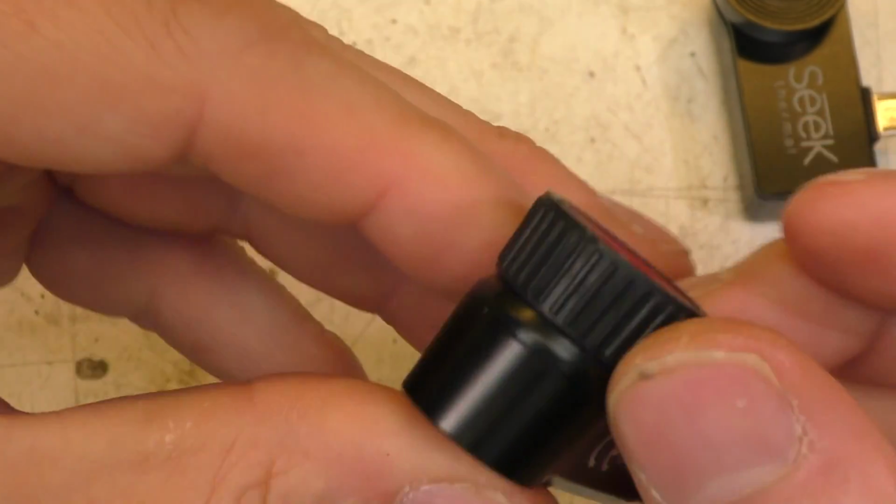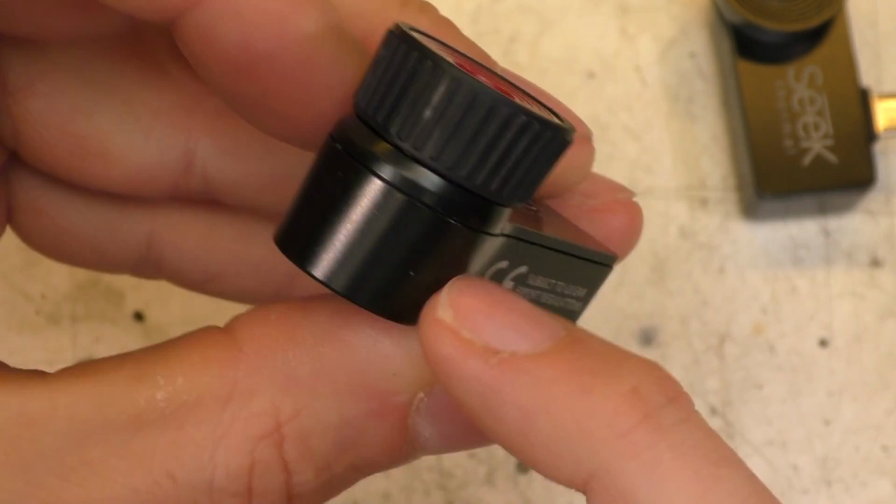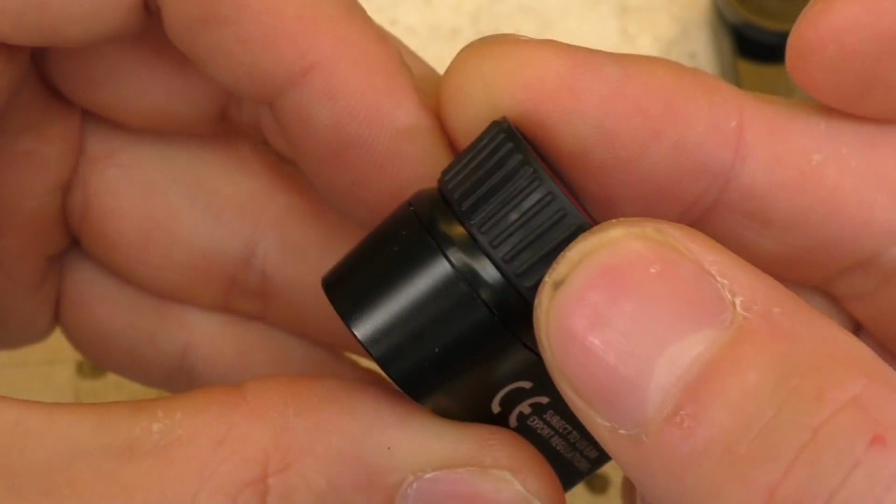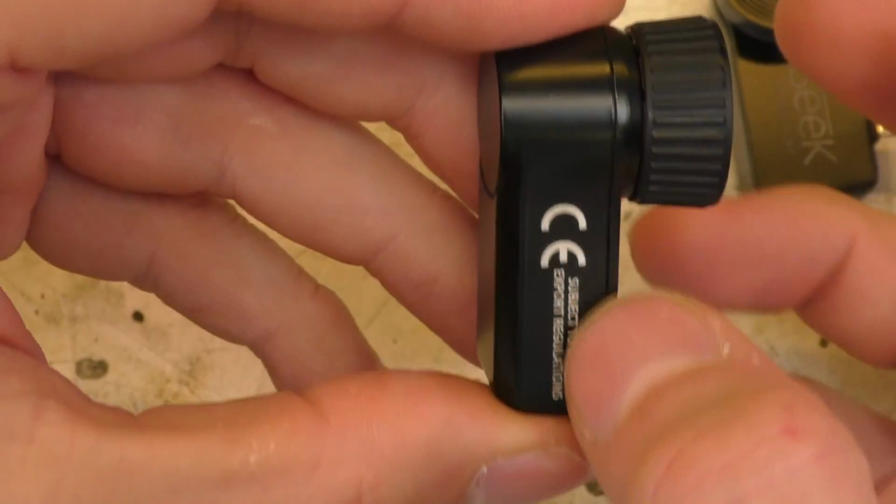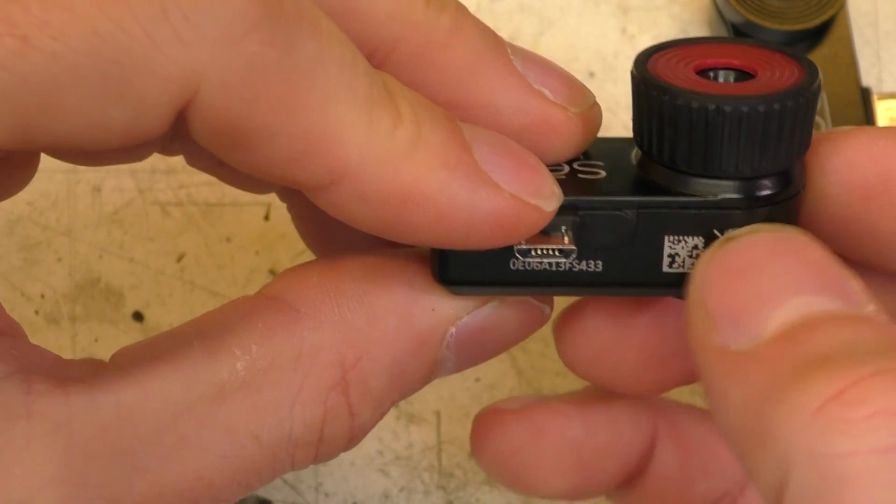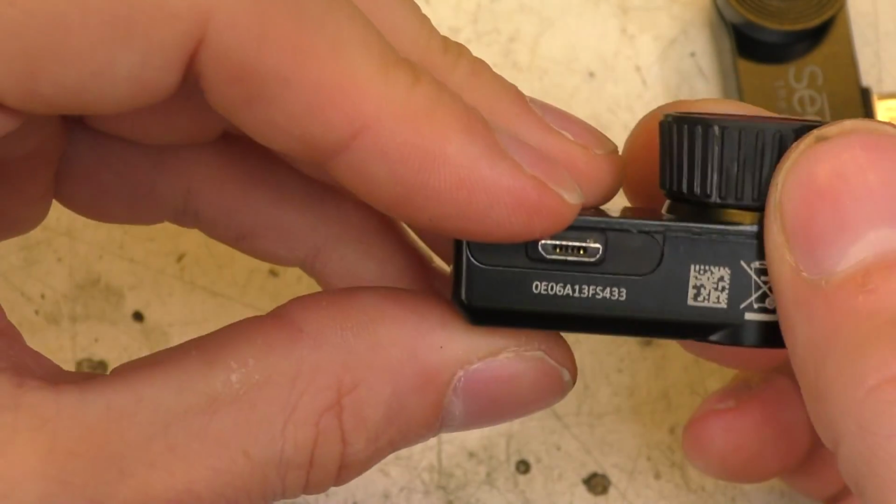One thing that is a bit of a pity, it would be nice if they'd actually printed a little line on it to tell you which way this worked, which was near, which was far, because sometimes it can be a bit confusing to use, but it's not a big deal. But if you're doing the printing on the thing anyway, it might be nice to just put a little marker to give you some indication of that.